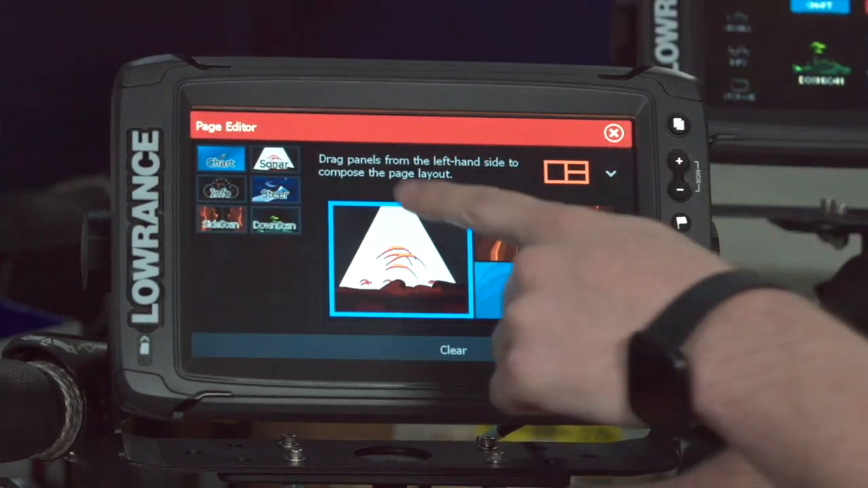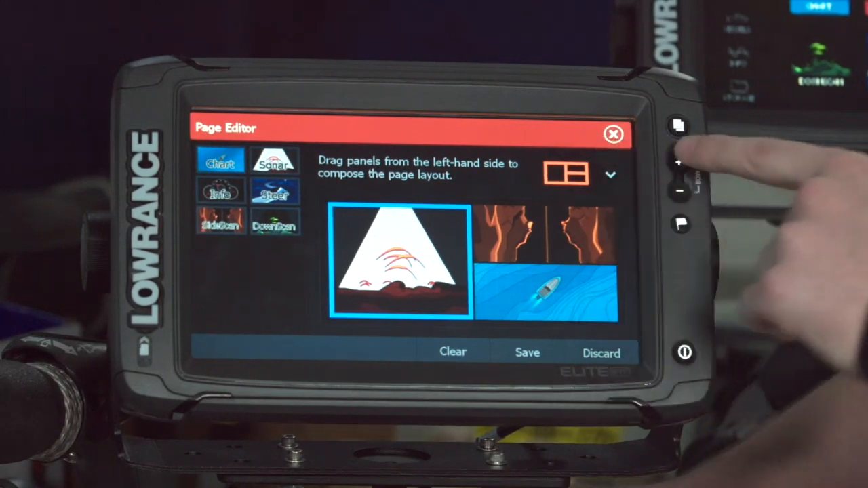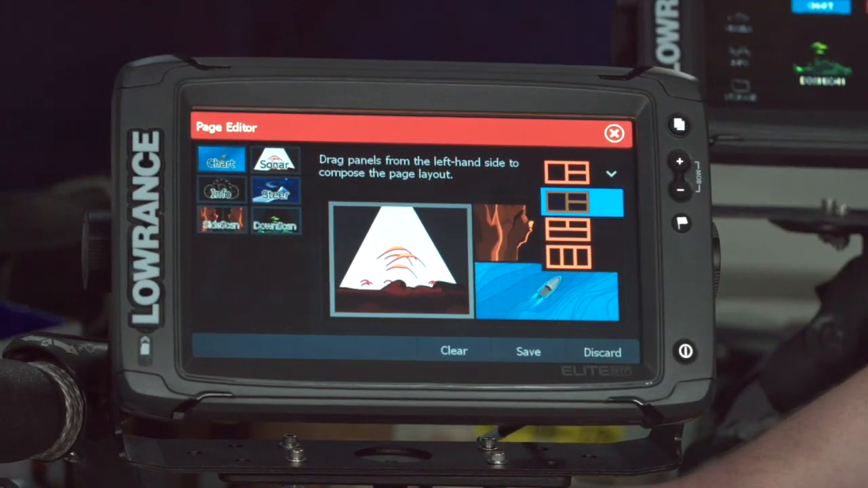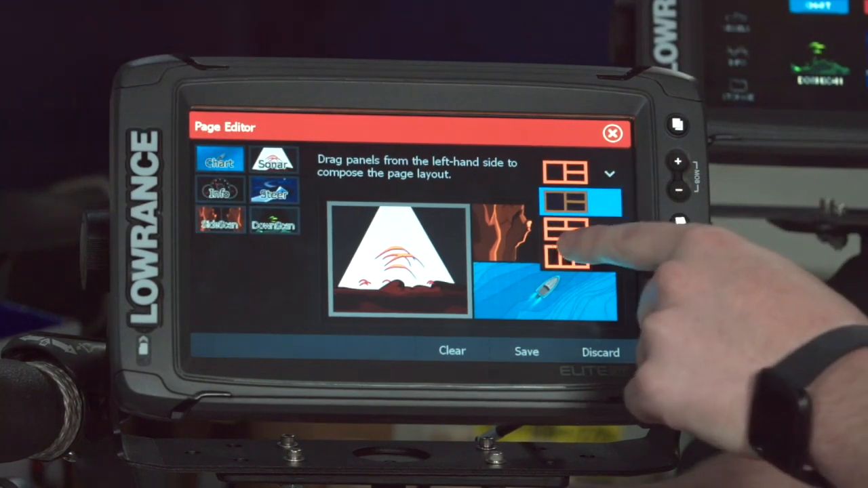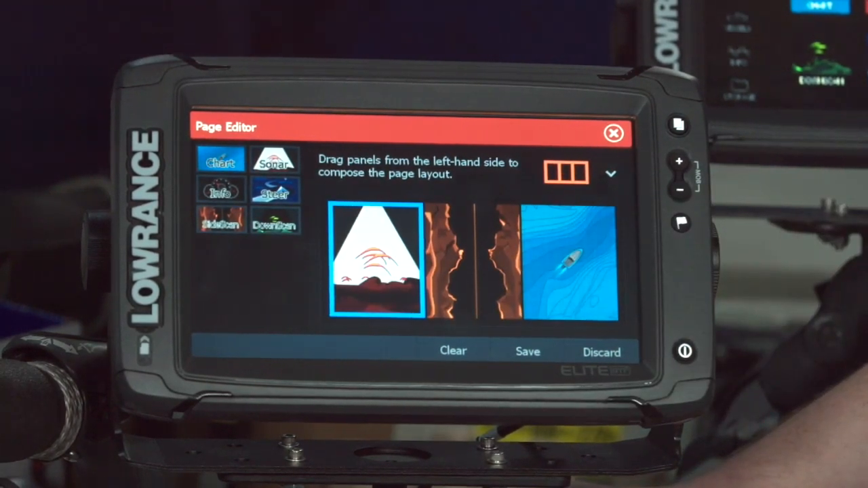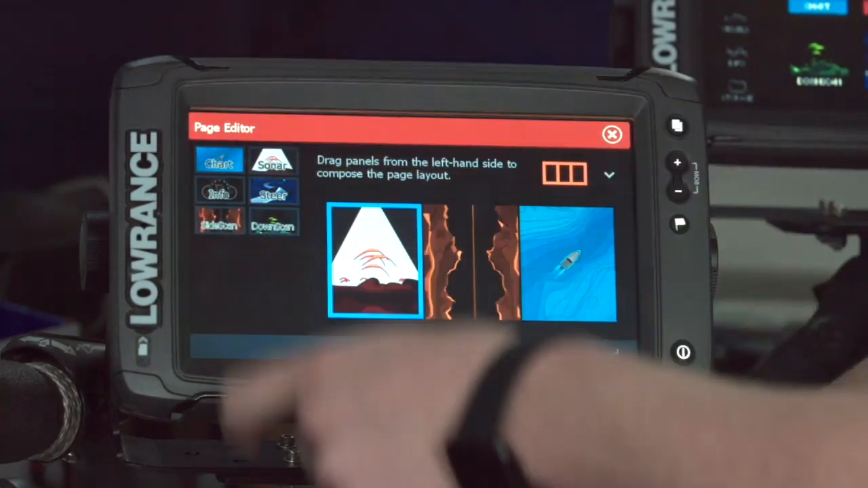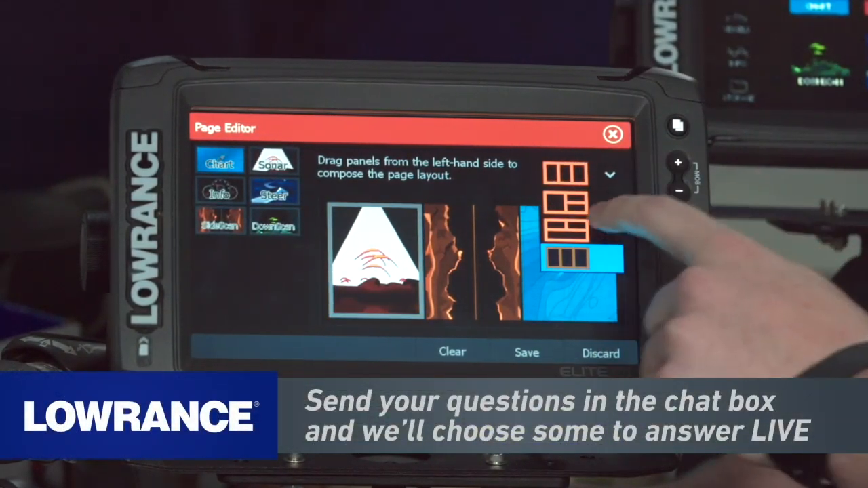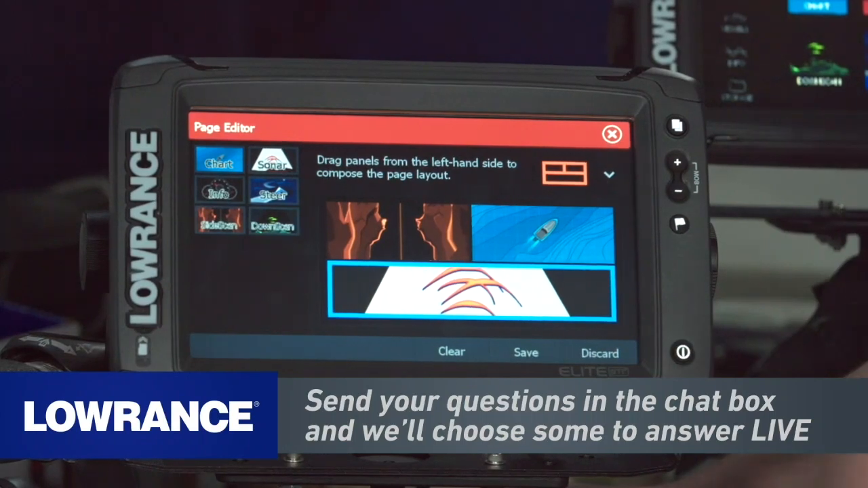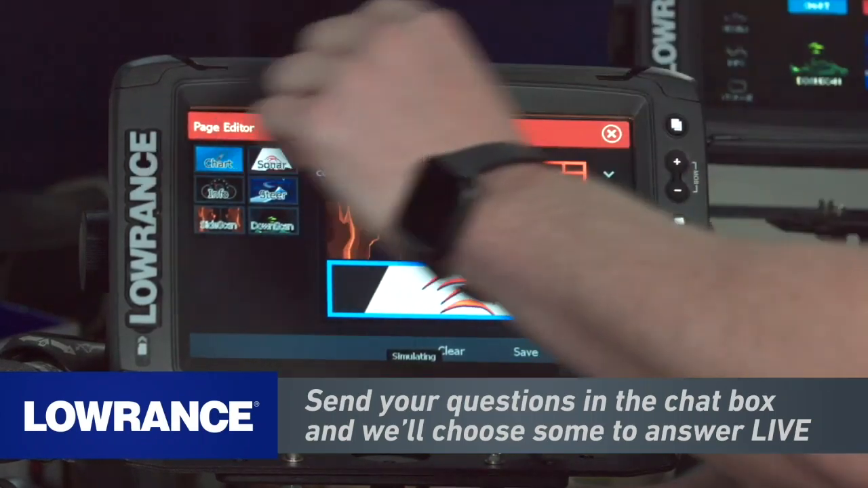But I can also customize the actual splits as well. So if I click this drop-down box here, I can change between how I actually have it laid out. So let's say I wanted all 3 vertical. So I can click that one there. So now I have 3 equal vertical panels of all 3 technologies. Or I can choose to have one set all the way across the bottom and 2 things across the top.